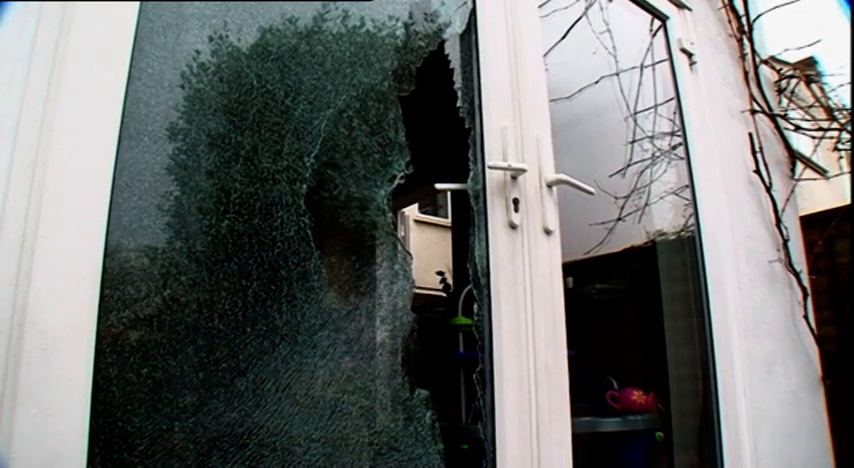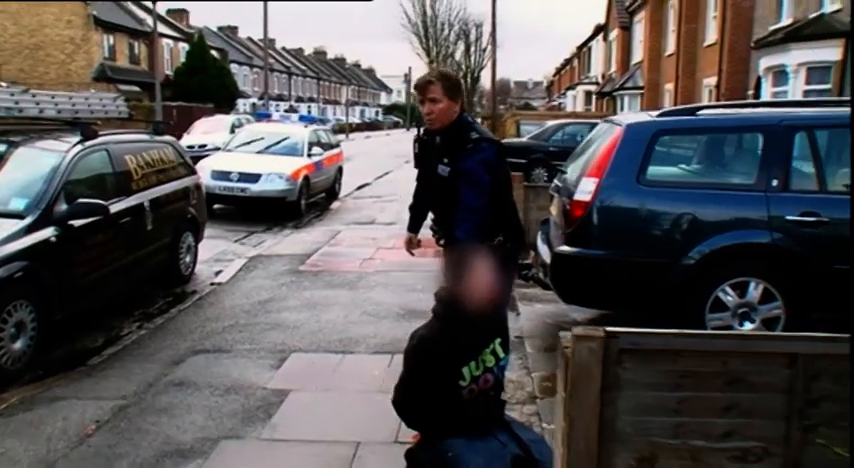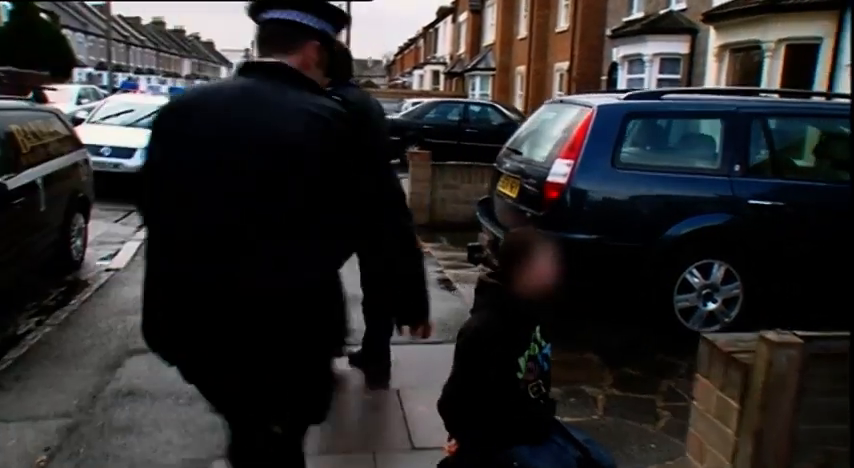On your knees. As I went into that house, I saw the householder's face, and they were distraught. Patio windows have been smashed. There is glass everywhere. Hold him. They've just come out of the house. I didn't do nothing. Stay there.